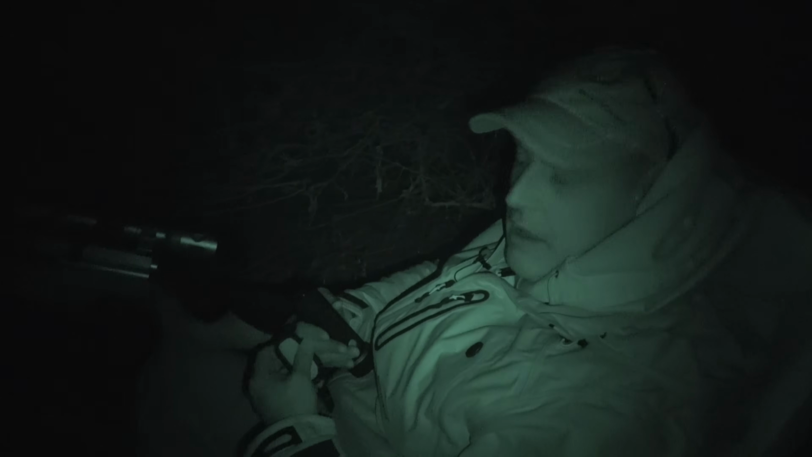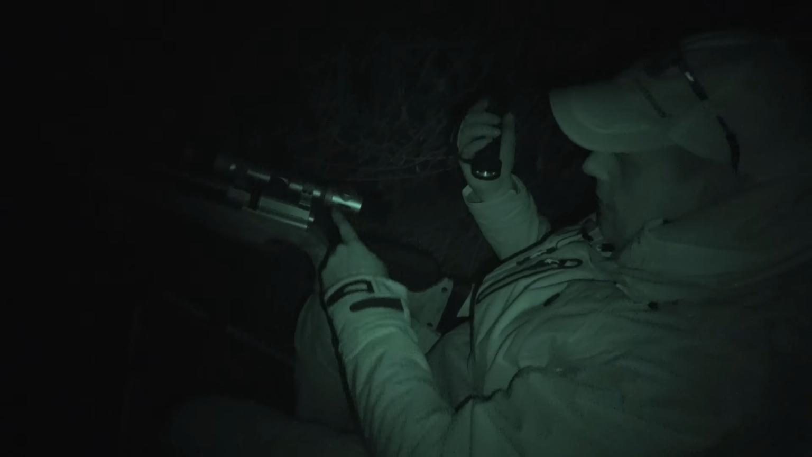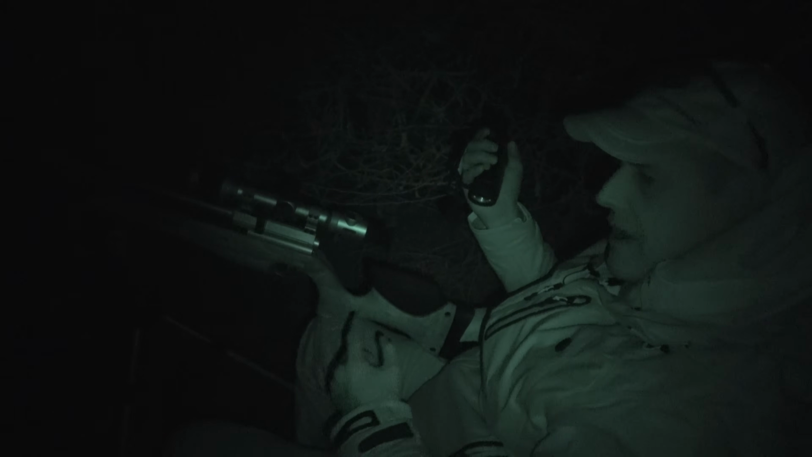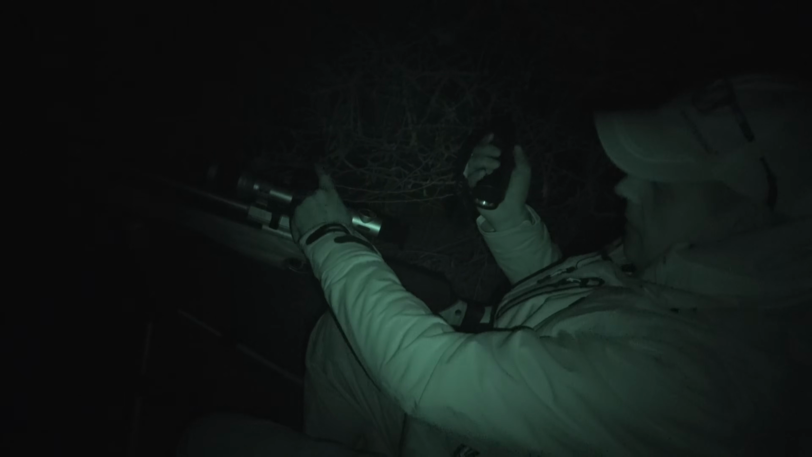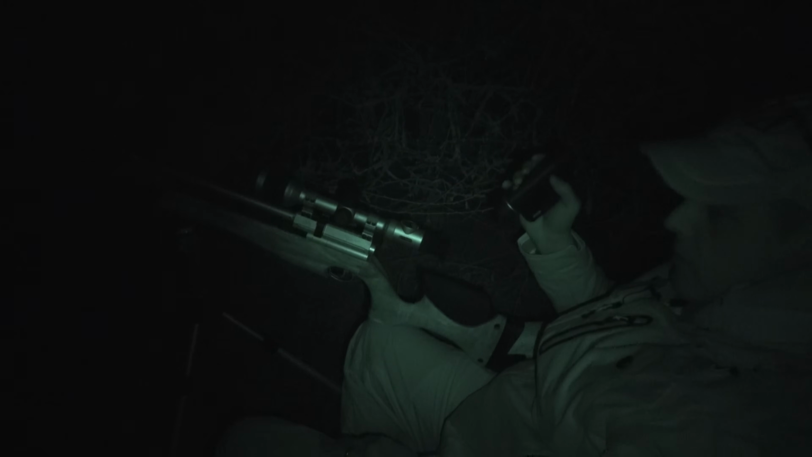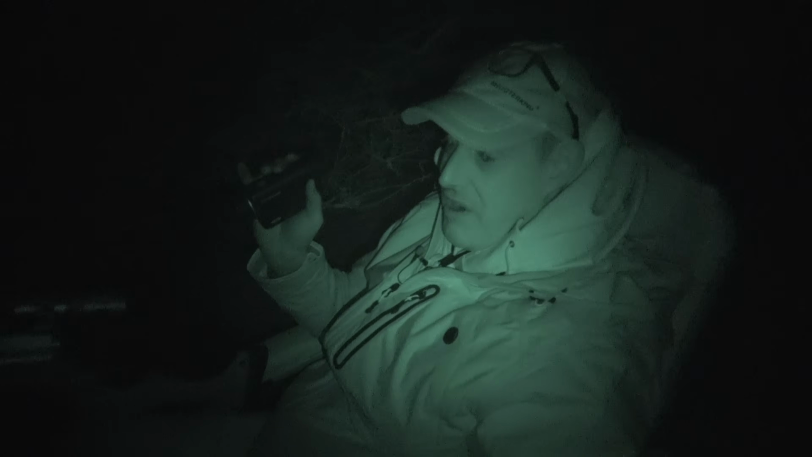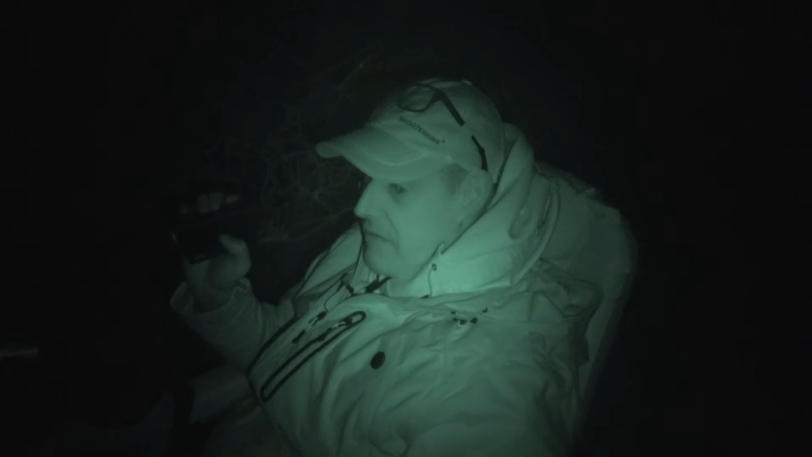Everything's on permanently with this Pulsar gear. The scope especially, it's got two batteries. There's one inbuilt into the scope, and you've got a replaceable one, both rechargeable, in the top of the scope there. I've sat out before for 4 hours with everything on permanently and still had loads of battery left.